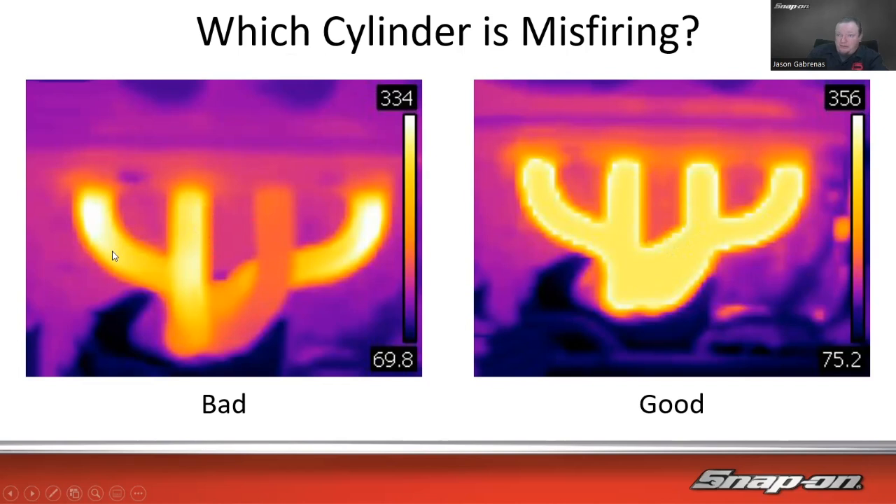That one's about 300 something degrees, that one's about 300 something degrees, that one's about 300 something degrees. That one's less, so that indicates to me that that one is not firing. It's going to have a little bit of influence in temperature from the other runners around it, but you can definitely see visually, plain as day, that that runner is cooler because that runner is not firing.